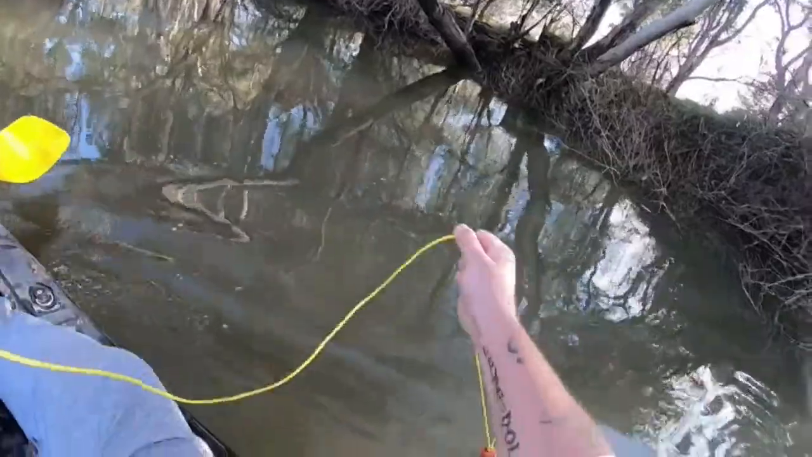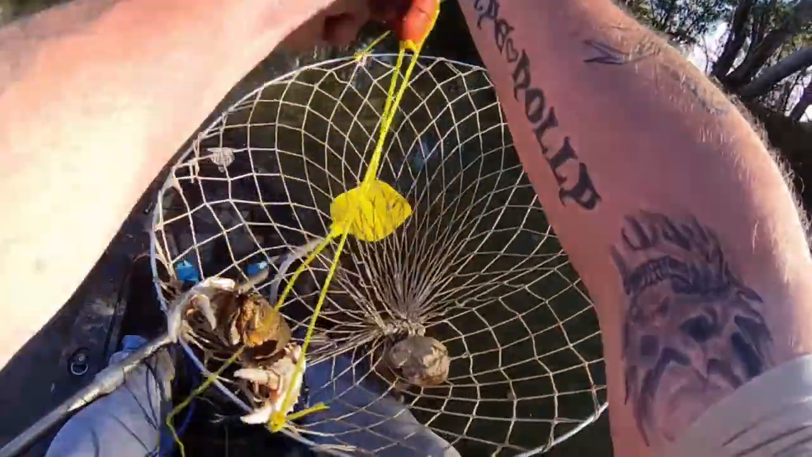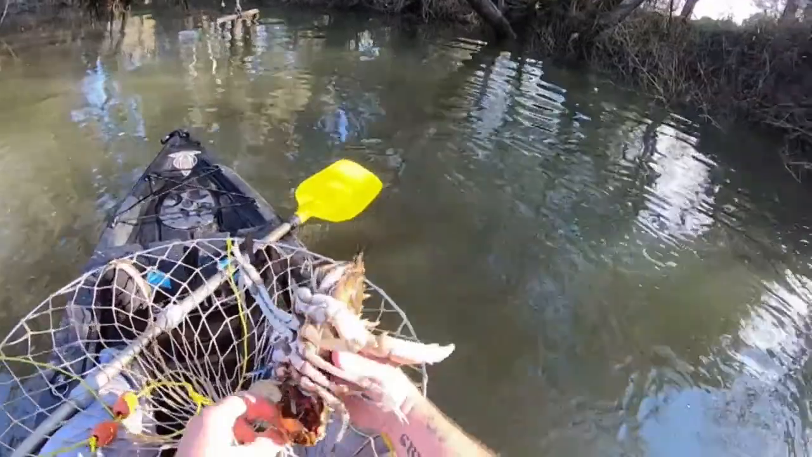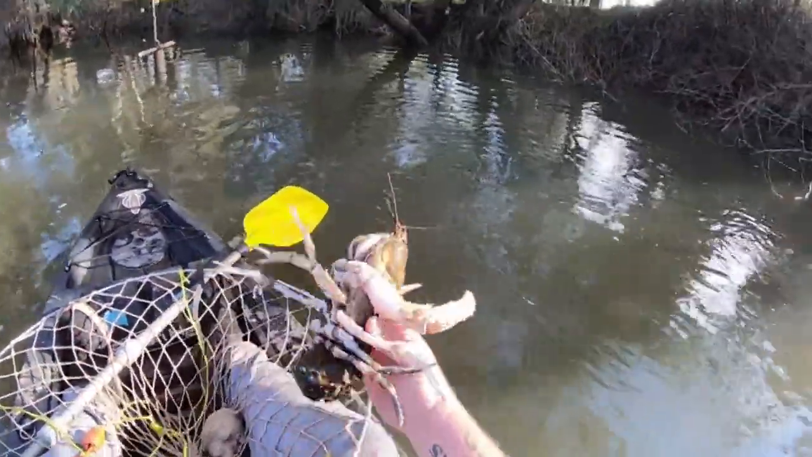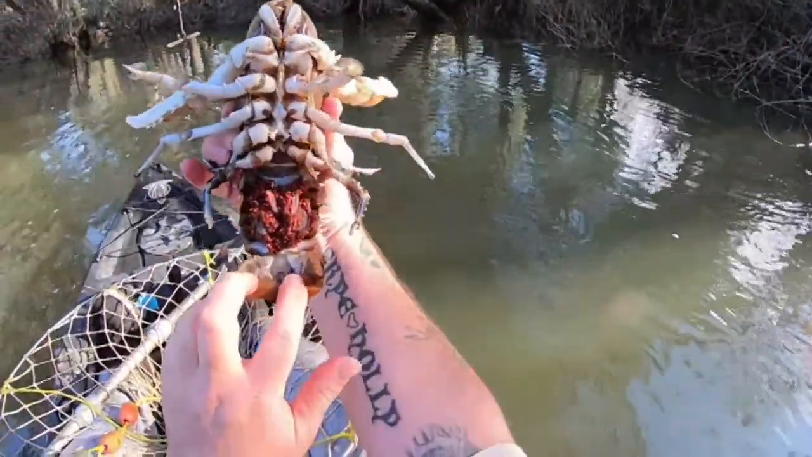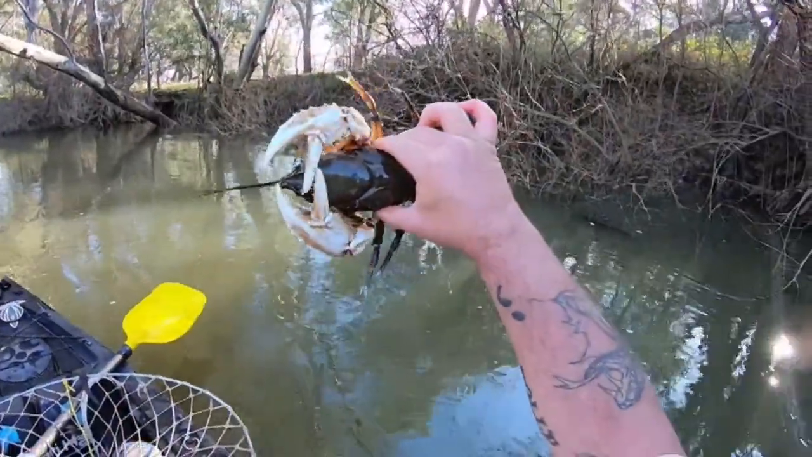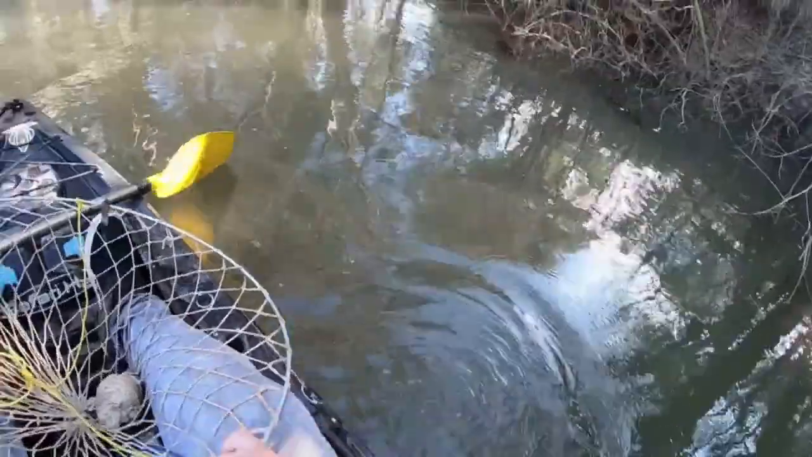Moving out into the current here, which is always a bit of a concern. And I've got a big one. Look, you beauty. He's nearly a legal cray, I reckon. Actually, she's got eggs. Look, I said before, if I catch one, I'll take it back to the car and get a photo. But I'm not going to worry about her because she's got eggs, so she can just go straight back. She'd be almost legal, I reckon, or pretty close to it. Anyhow, sweetheart, before I drift too far away, see you later.